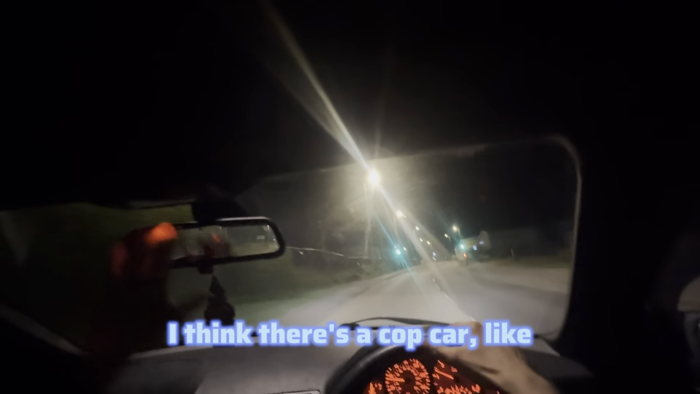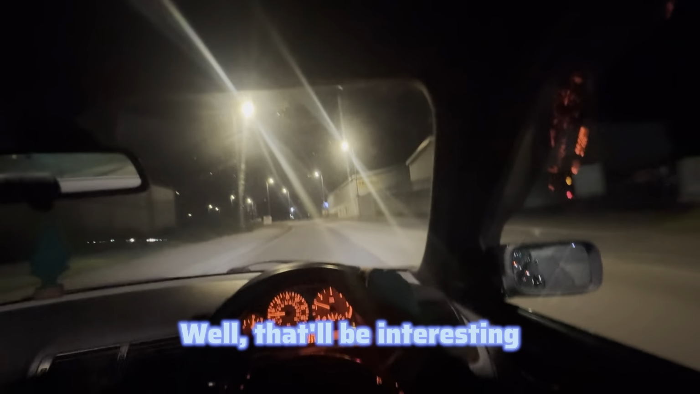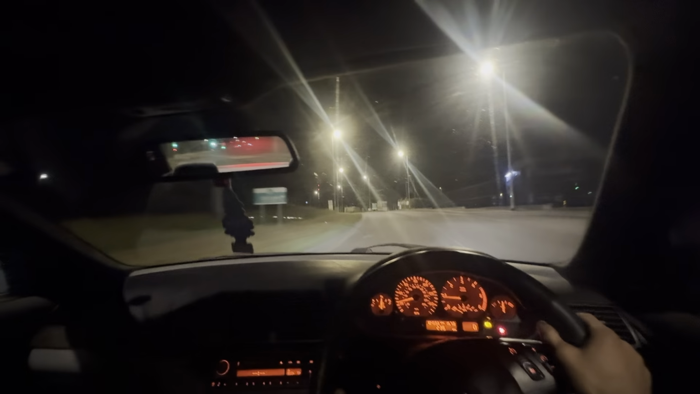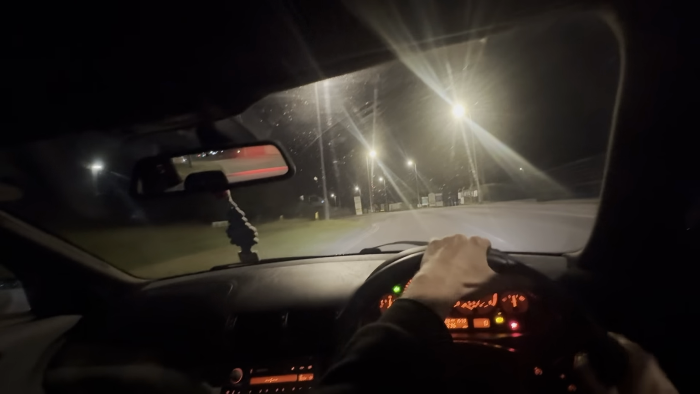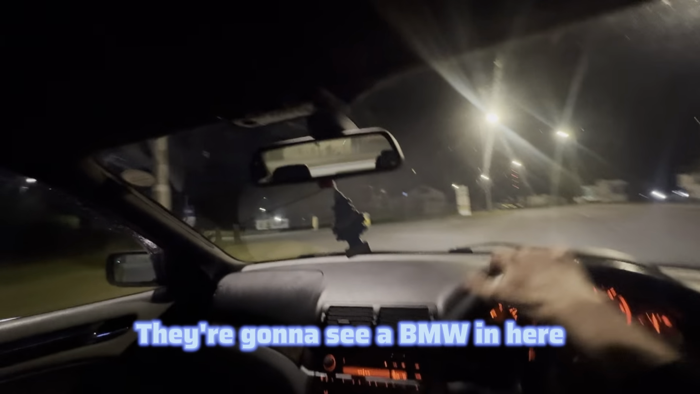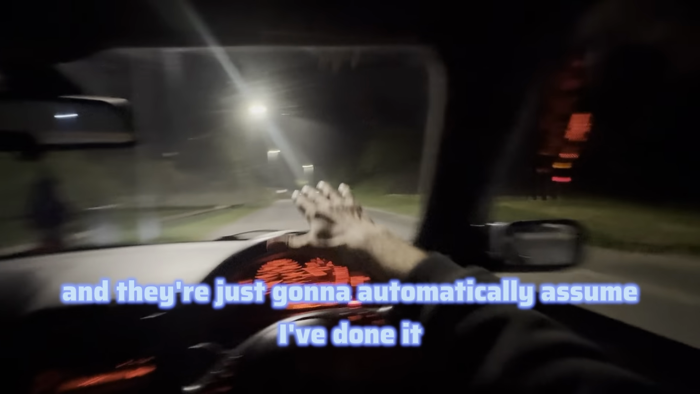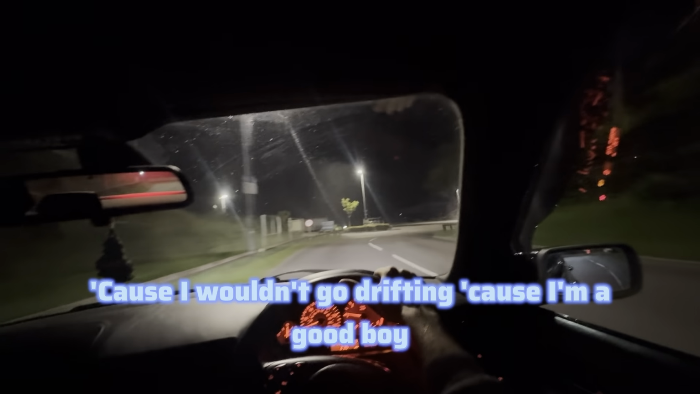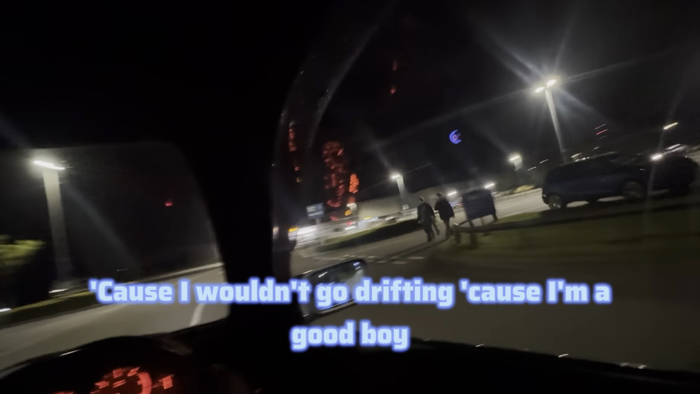I think there's a cop car literally behind me. Well, that'd be interesting if I get pulled up. Make a cool video if I get pulled over. Imagine. They're going to see a BMW in here, skid marks in the car park, and they're just going to automatically assume I've done it when it wasn't me. Because I wouldn't go drifting, because I'm a good boy.